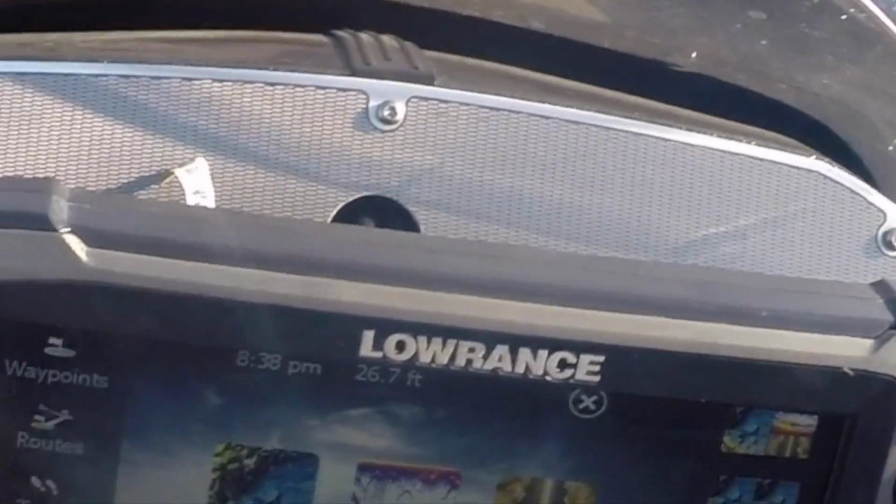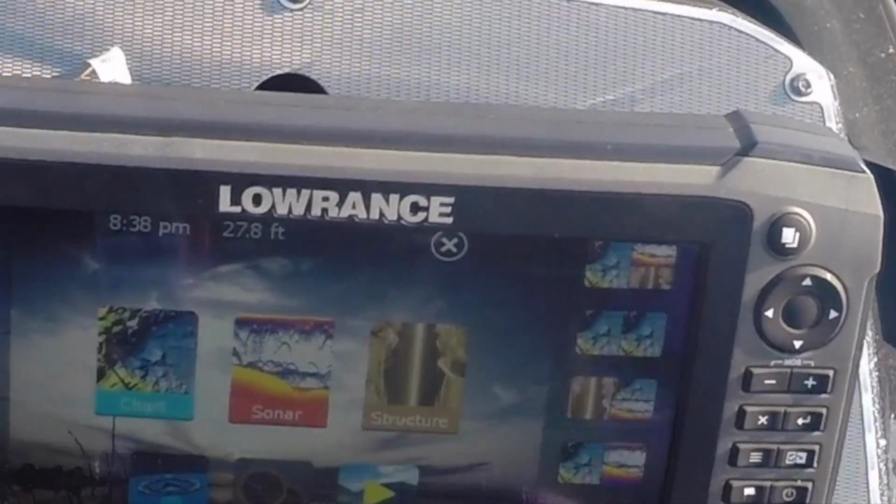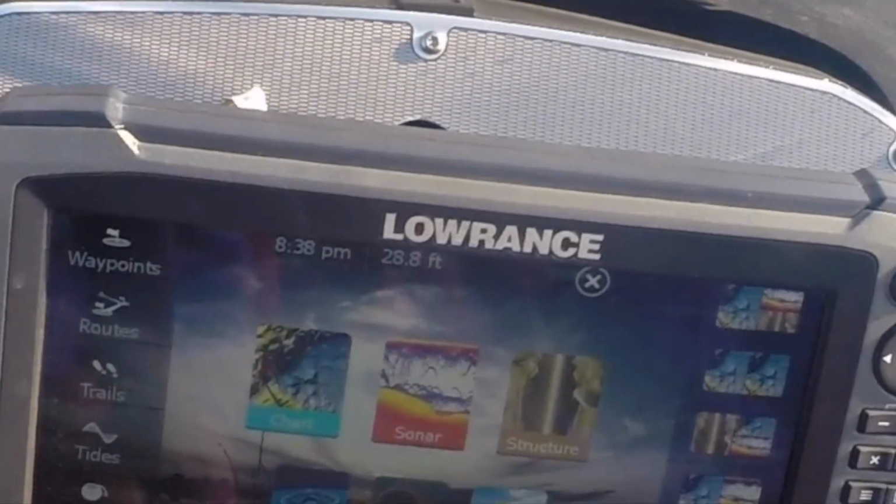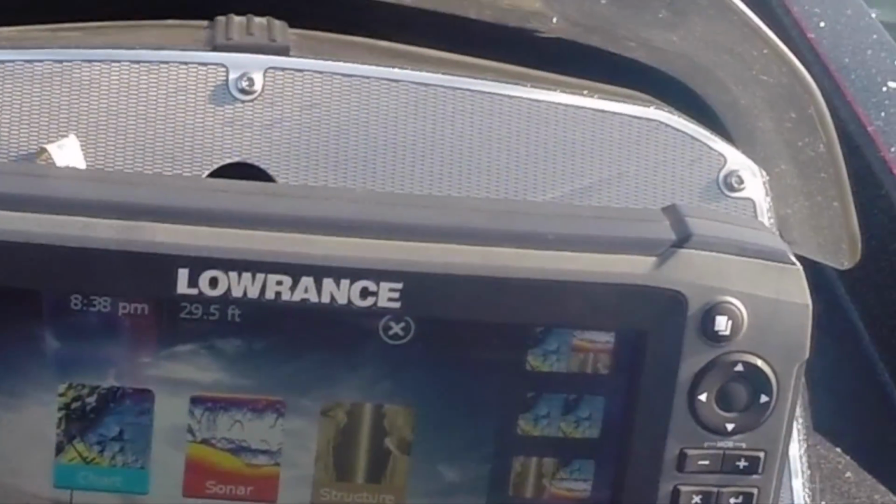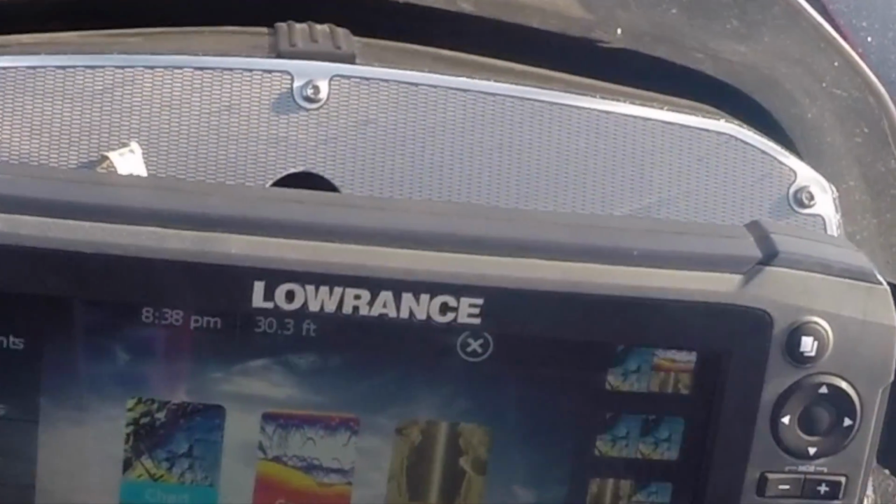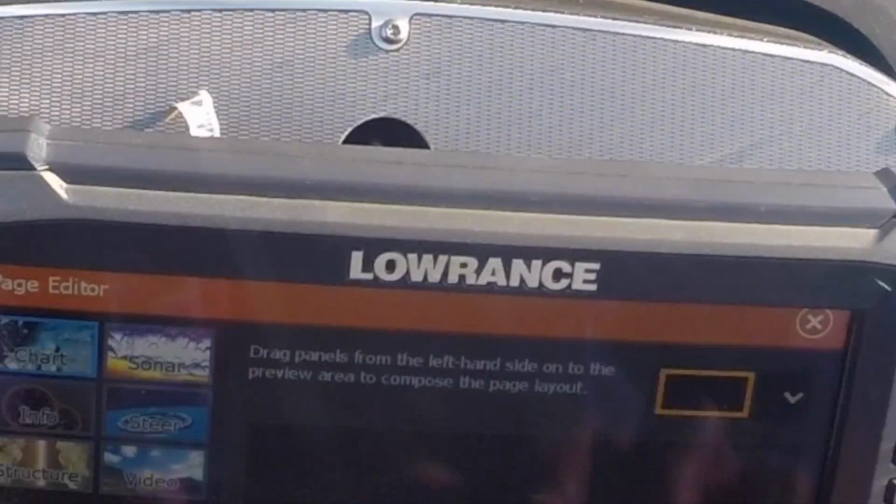Typically, when I'm running and going from spot to spot, just moving from point A to point B, I use my units a lot, because it's really important not to hit a structure when you're out there fishing, especially on some of these lakes that are a lot more dangerous. I'll make one up for you here. I'm going to use basically the chart.